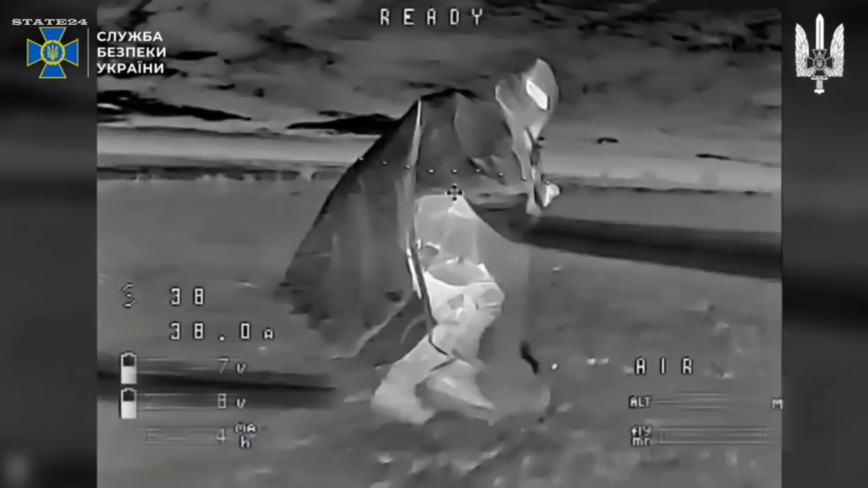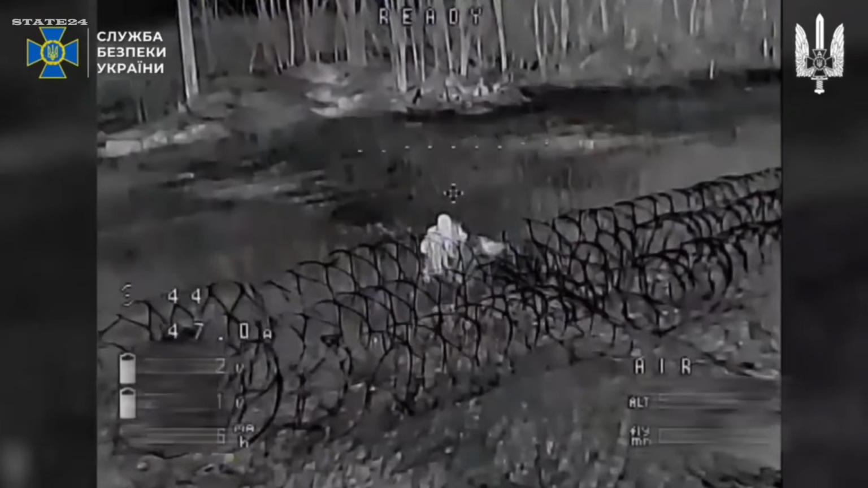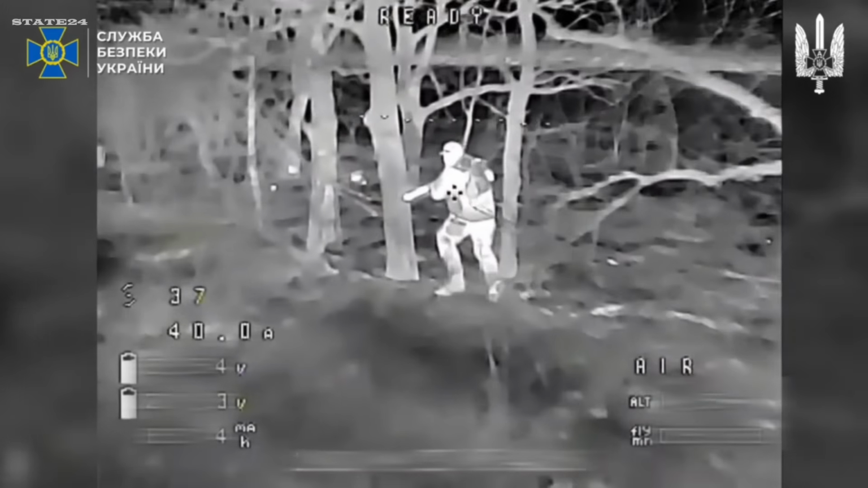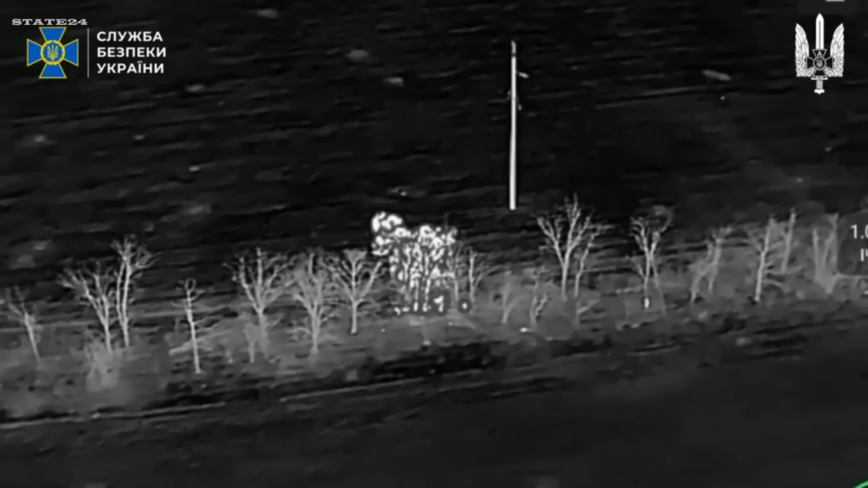Darkness. And Ukraine's SBU Alpha unit is already operational. Thermal cameras locked on. FPV drones moving silently through complete darkness. The operator sees everything. The soldier on the ground sees nothing. That asymmetry is total. Watch these soldiers.